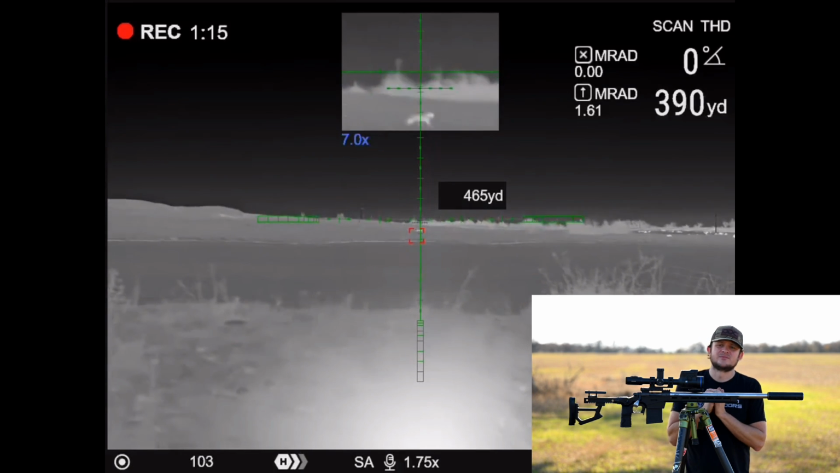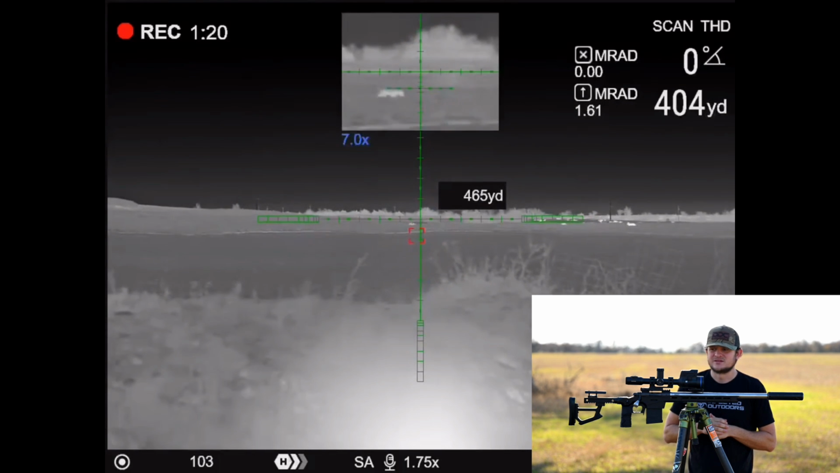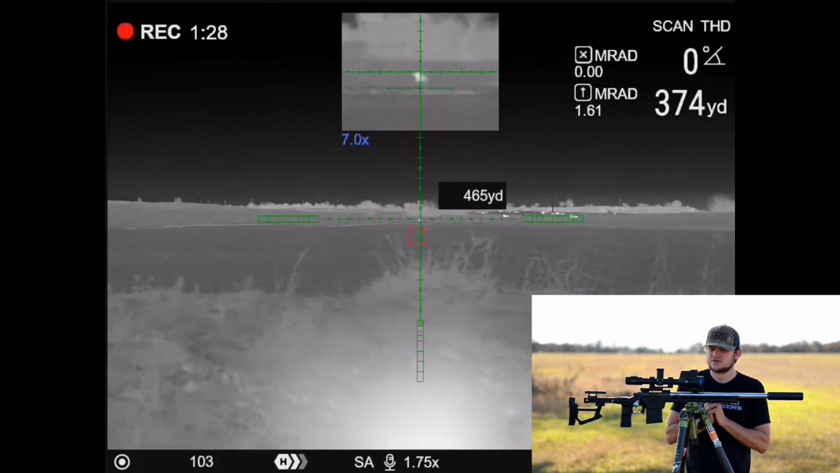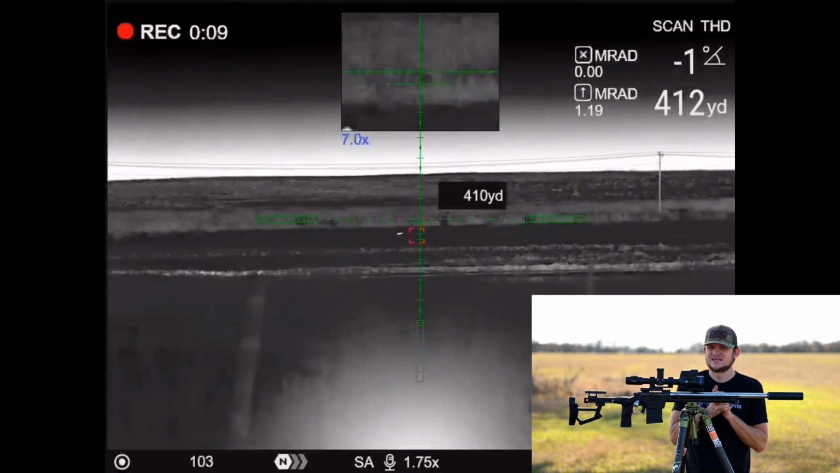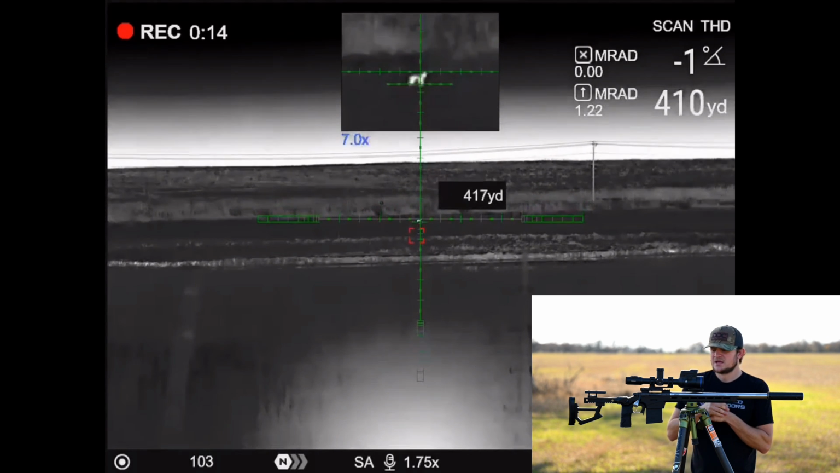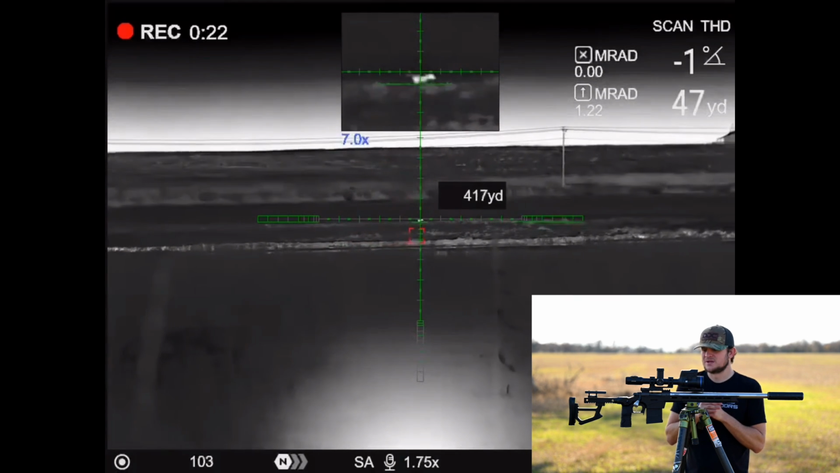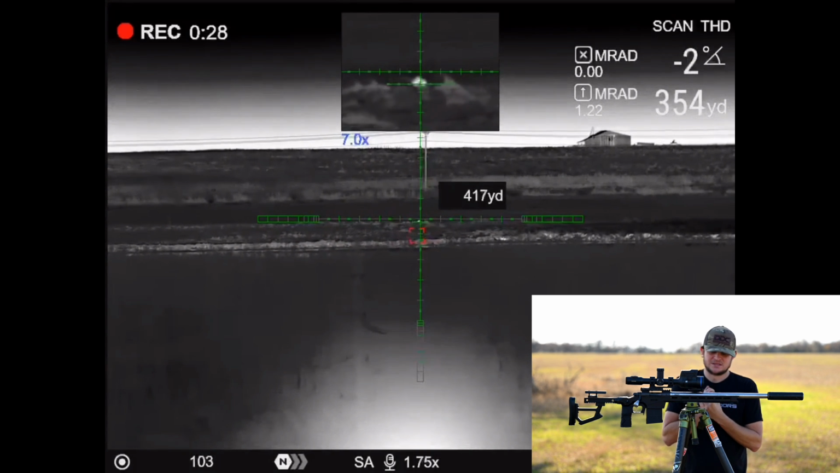You saw at the beginning of the video, at 650 yards, you can 100% tell those were pigs. So the identification is unreal. The ballistic calculator, or the rangefinder, detects pretty dang good. I think the farthest I've been able to hit is 700 yards, and that's a pretty big object, usually a tree or something like that. Coyotes might get a little bit harder to get perfectly fine-tuned on, but it's not bad, especially for a built-in rangefinder. It's really good. If you got a good tripod and a good trigger, it's all on you.